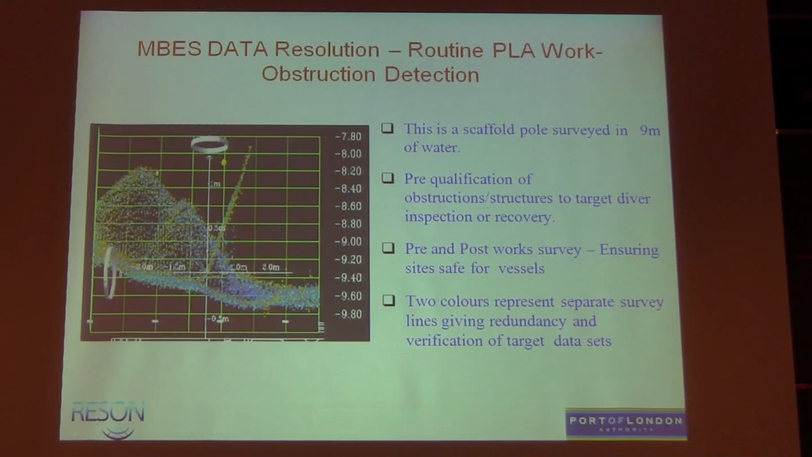The accuracies, again, early days of our systems, we started to look and we were quite happy with the level of accuracy we're getting. That's a scaffold pole in 9 meters of water. So to be able to detect that, potentially identify it, because critically in the Thames as well, you cannot see your hand in the water. Not so much that it's dirty, but it's very high sedimentation rate. So a diver cannot see his hand. He can hardly see his own bubbles sometimes. So to be able to give more information is operationally critical, and really allows us to pre-qualify targets for diver inspection or to clear an area safe after some works.